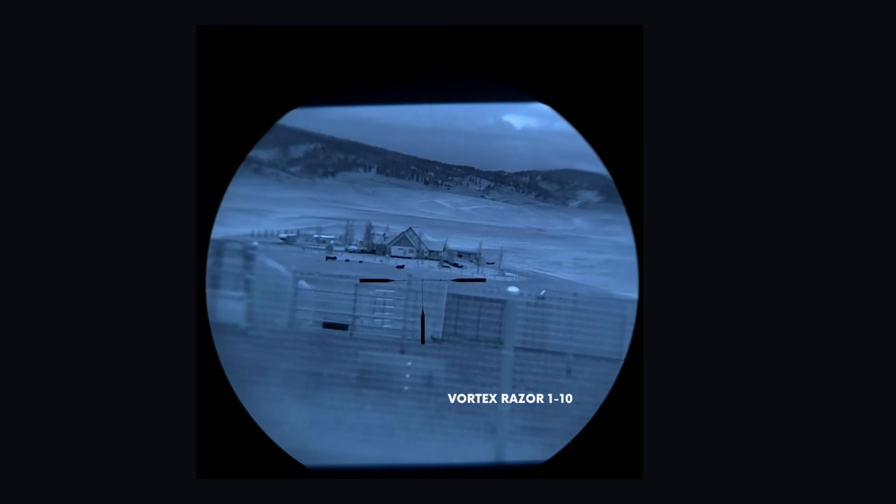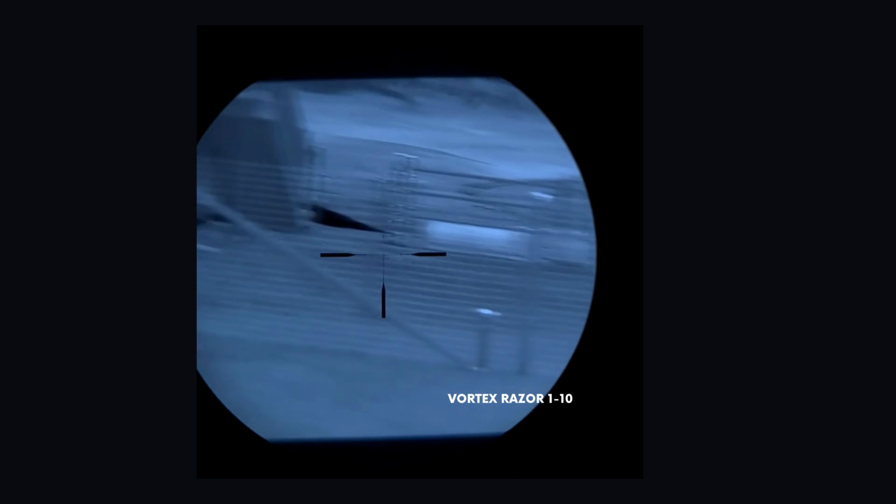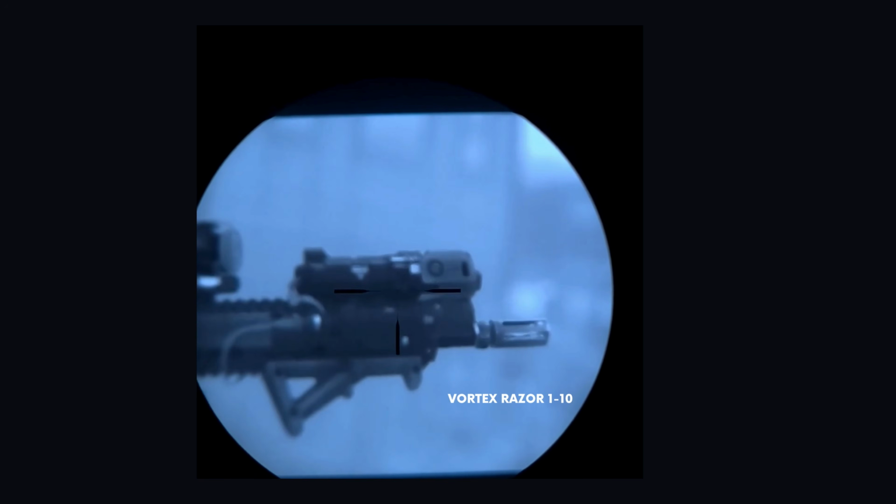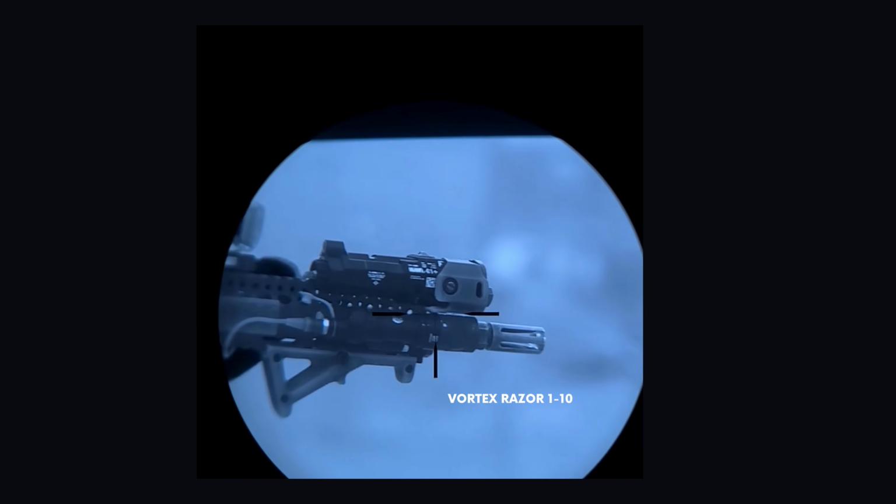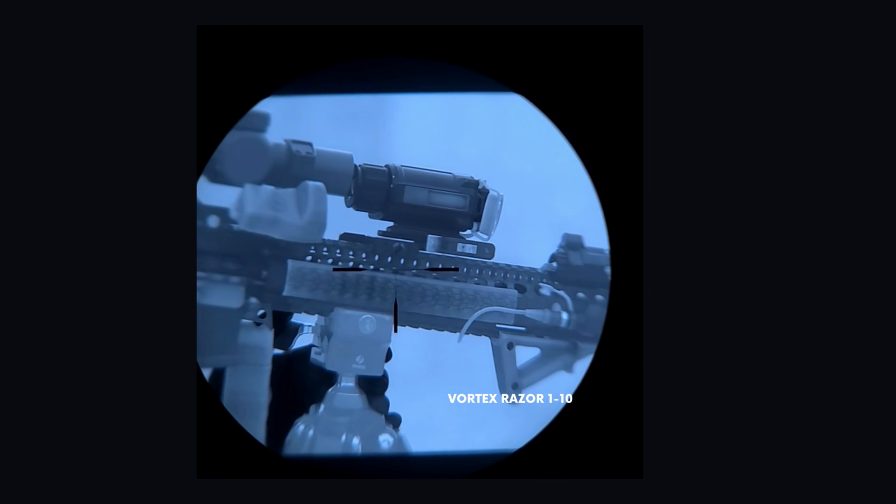We have some cows that are around 650 yards. The house is between 800 and 850. We'll do some more panning around, going back close. And then now we'll just show the detail potential for something like this, just how ultra-realistic that image is, and how close you can focus it.